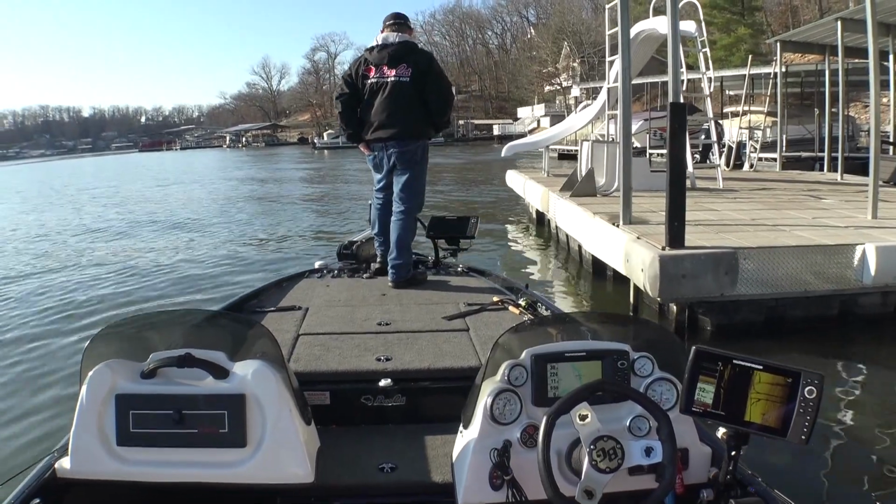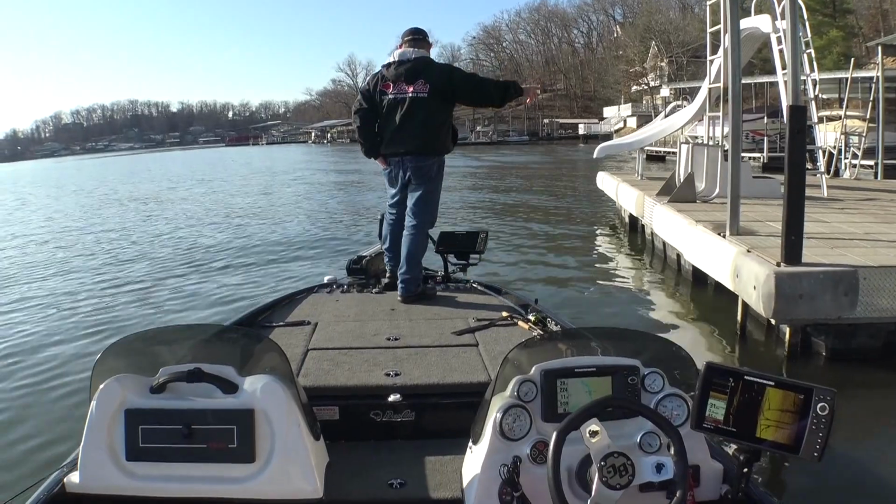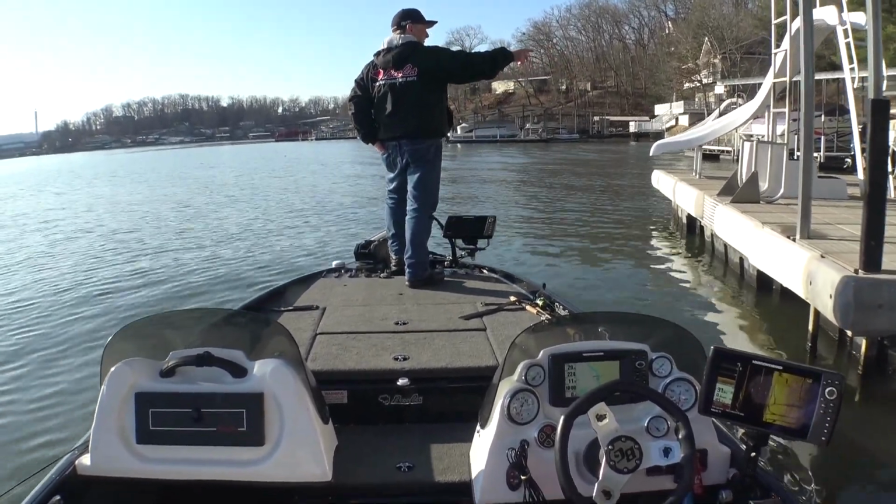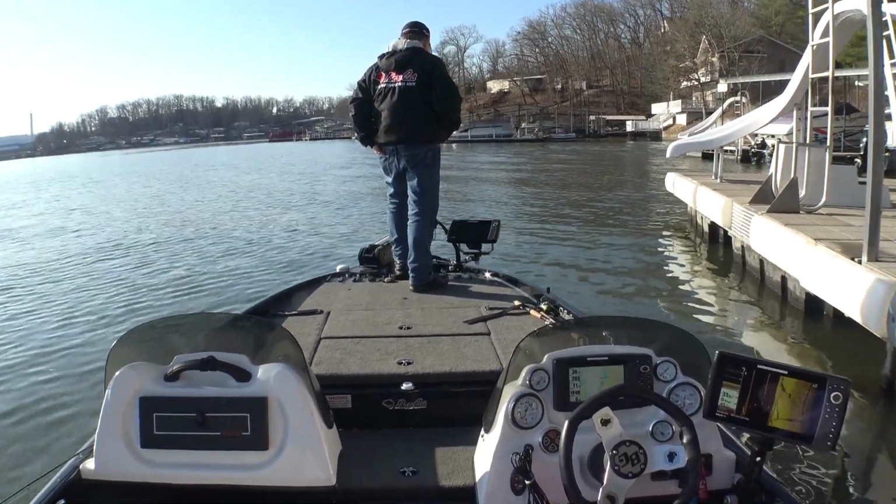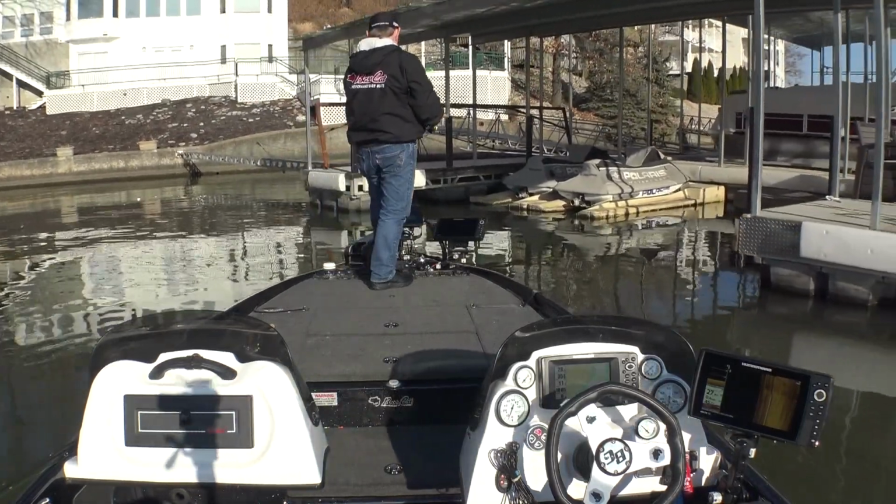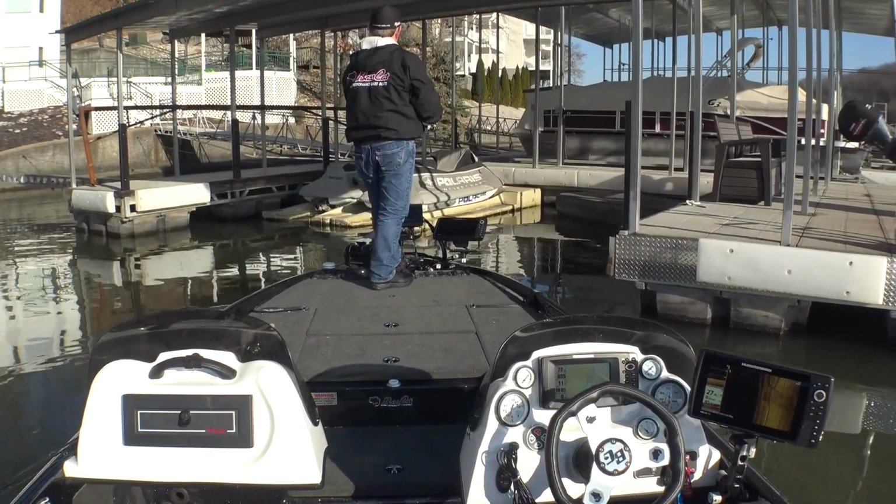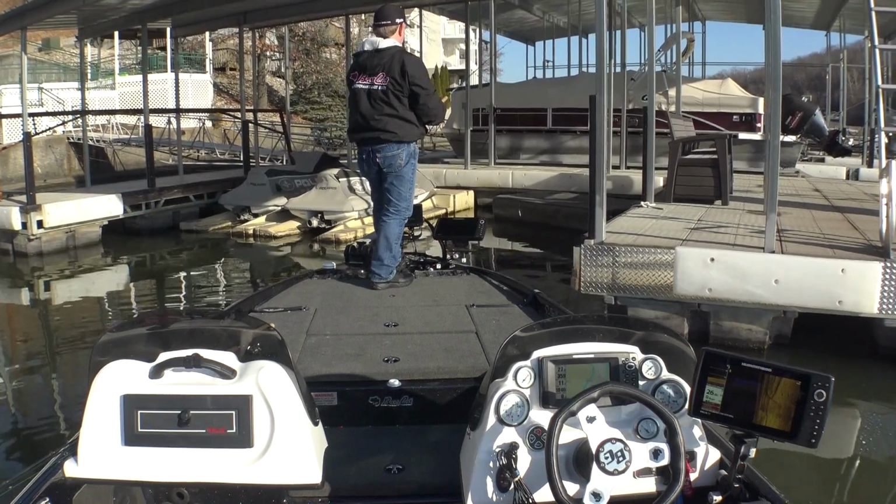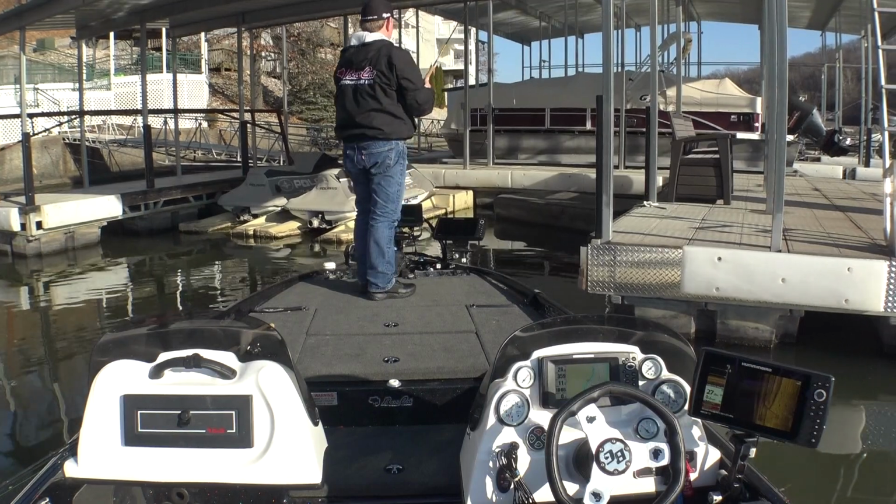Let's see. All right, so that's showing a group of fish 25 to 30 feet back. That ought to be right about the edge of that swim platform over there where the jet skis are. There they are. 20. Damn, and there's that float right in the way. Right in the way.